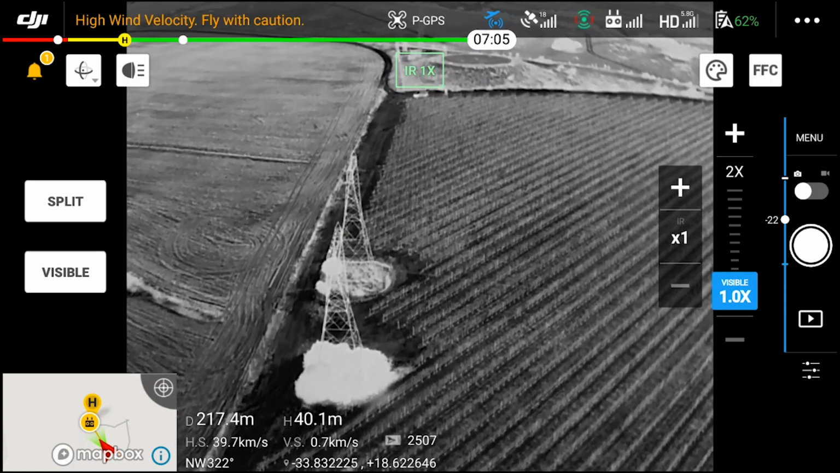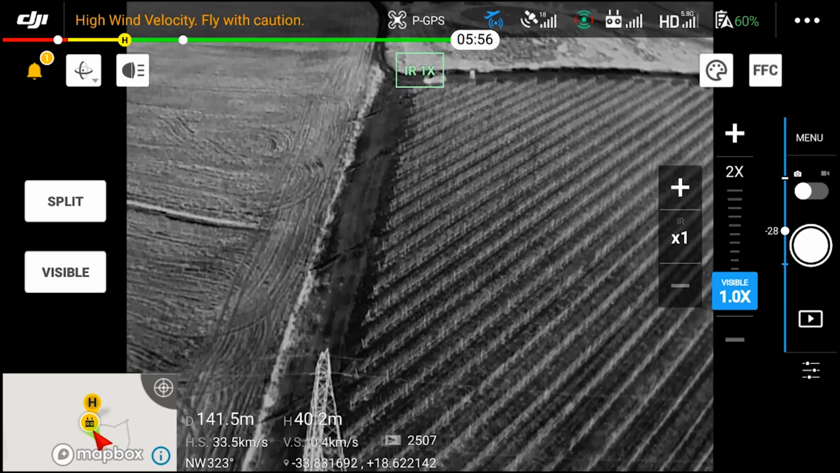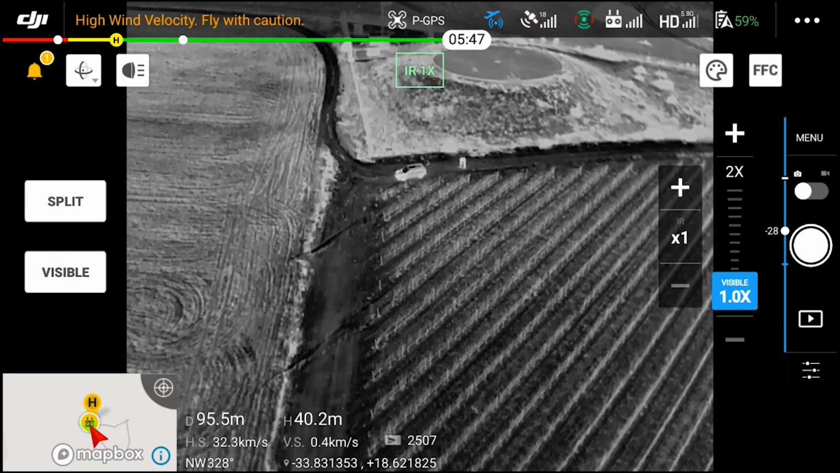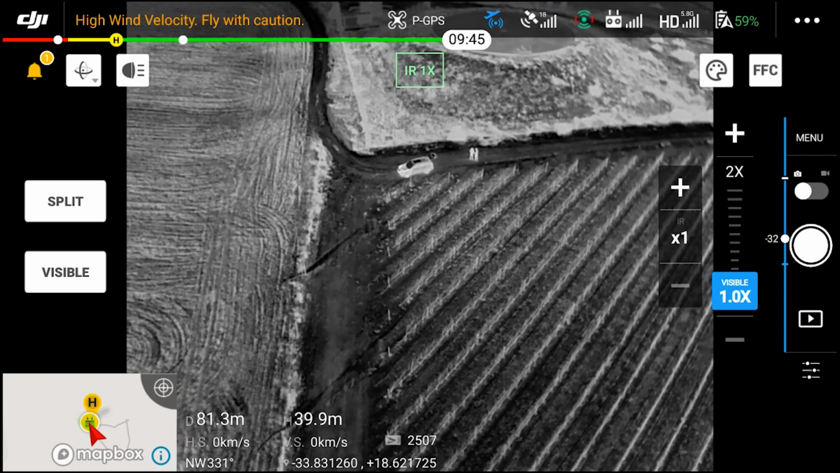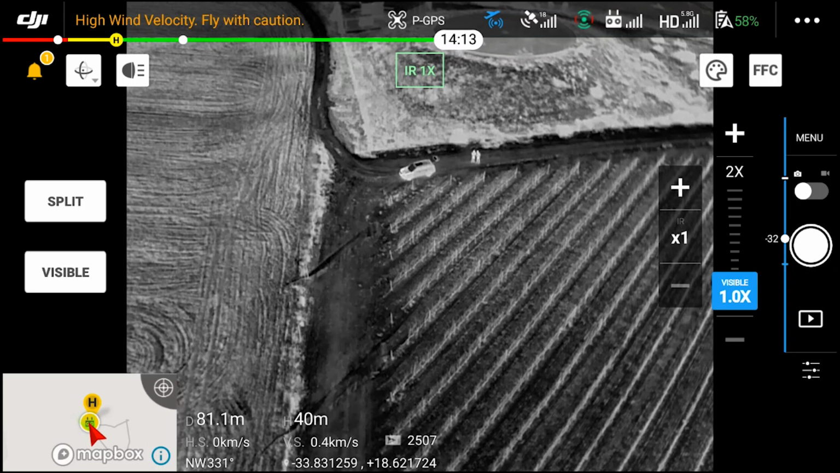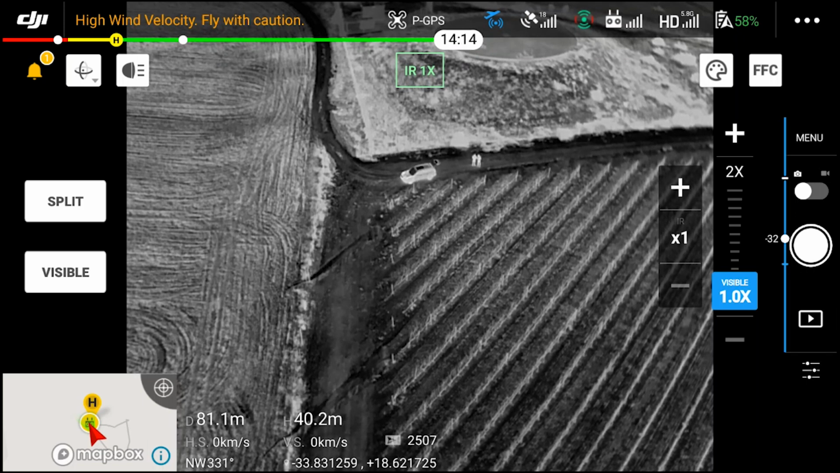Now we're flying back, you can see the wires off the pylons, and it's just a lot more clear than you could see on the Enterprise Dual. You can also see us in the background by the vehicle. We are still over 100 meters away, 40 meters in altitude, and we can clearly see two people standing there, where that was not clear at all with the Enterprise Dual. So yeah, we've got a definition of the car, we've got two people standing there, and as they move you can see the individual movements as well. So all in all, a massive difference between the Enterprise Dual versus the Enterprise Advanced.